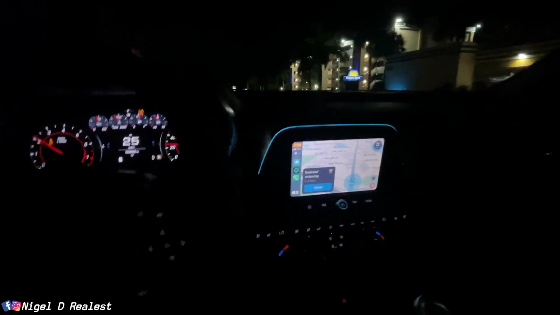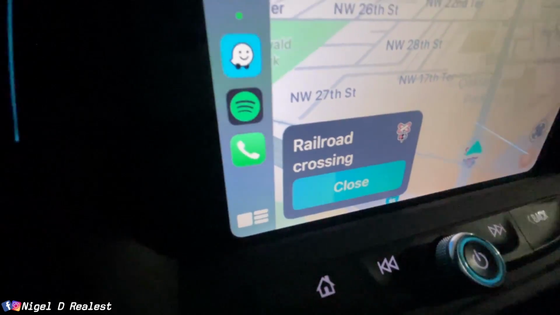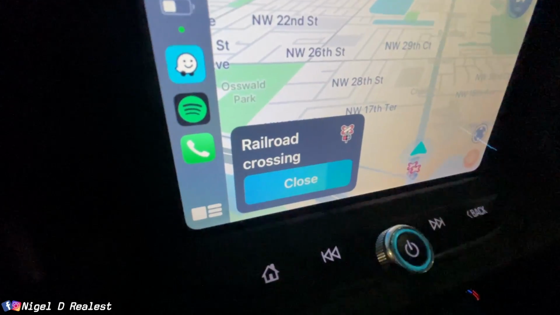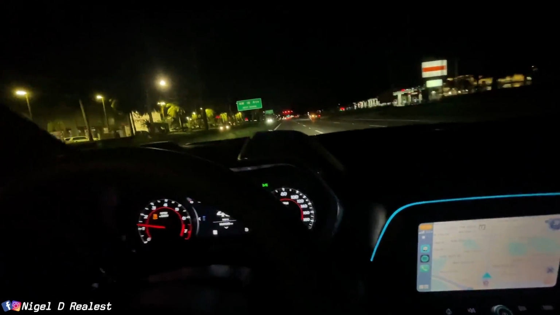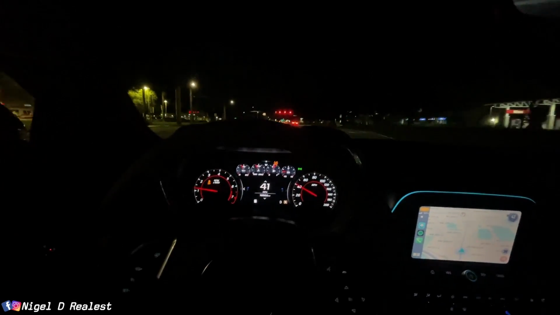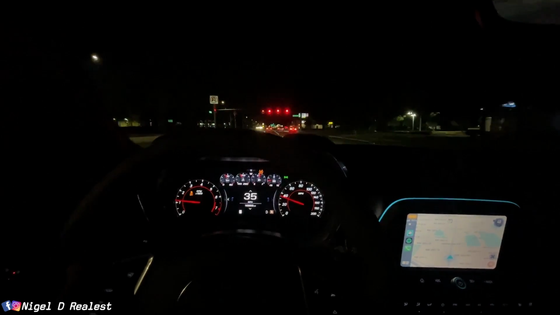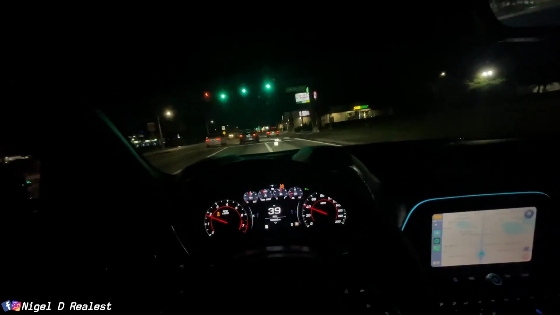Hey, one thing I like about this app, it tells you about the railroad crossings. I don't even think I said the word properly, but the railroad crossings, that's a pretty good thing to know, because depending on the speed you're going, if you go over the railroads, you can seriously damage your car. So, wow, you going kind of fast, buddy.